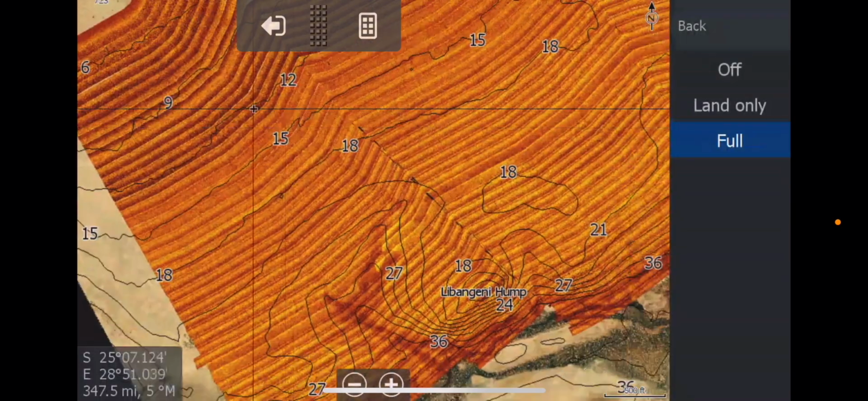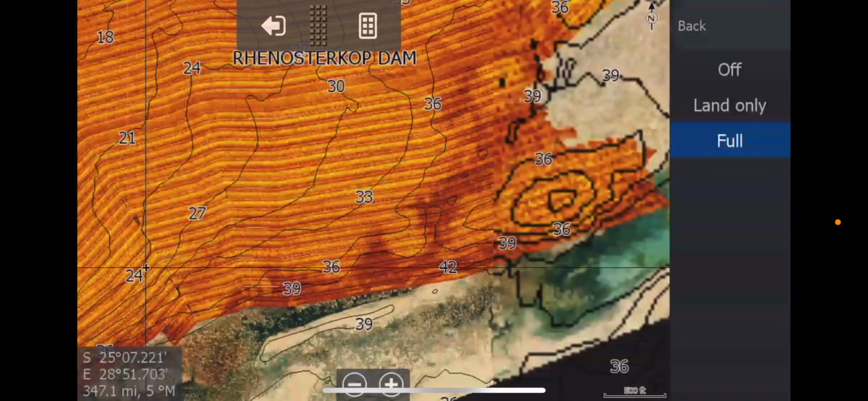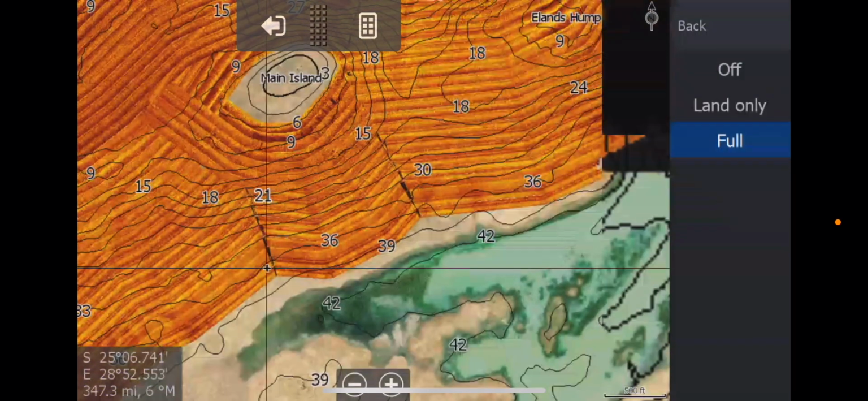You can see all this is new. This whole bottom section, this is all new. This was a massive piece that was updated here. Makes a huge difference to the chart.